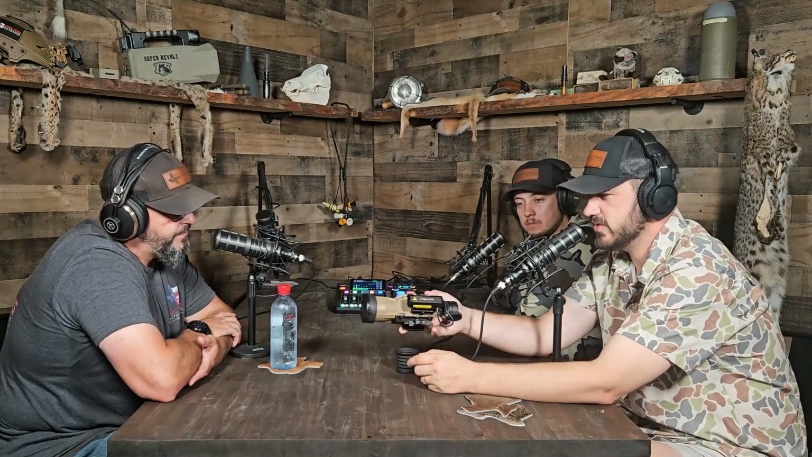I am kind of curious to see, this unit does have a laser rangefinder. You know how some of the ballistic calculators, like the one that Vortex has, you could even put on there. I'd be curious about how people will be putting those on there. I've seen some folks using some of that, and I think I have seen some people sneak one on the 75. But essentially, this is still the same housing.